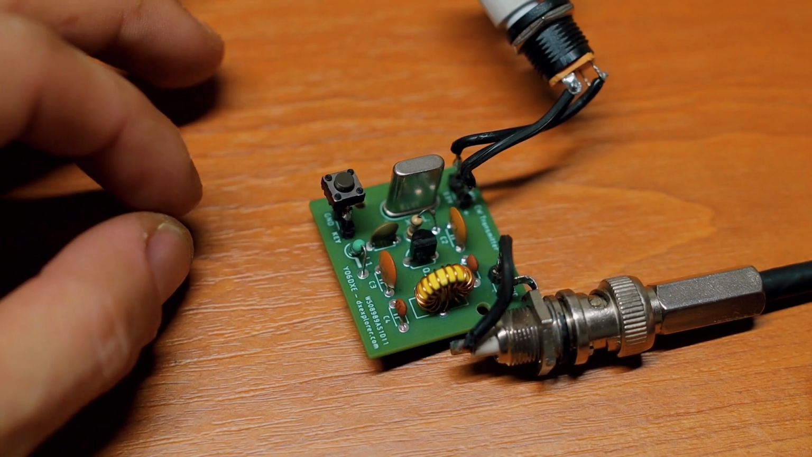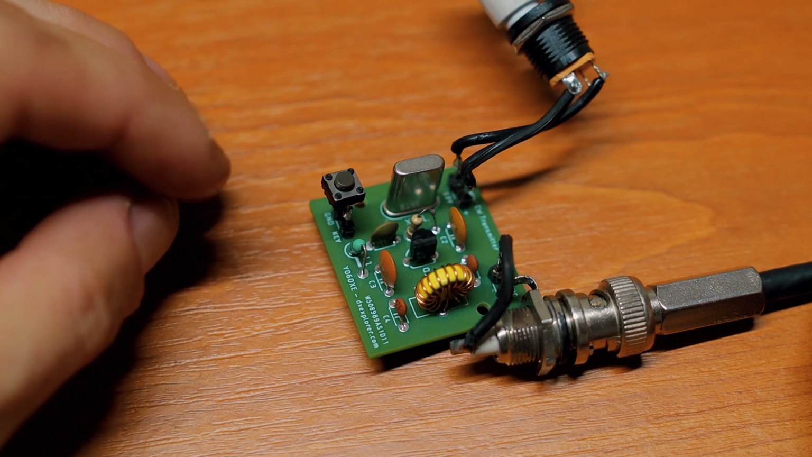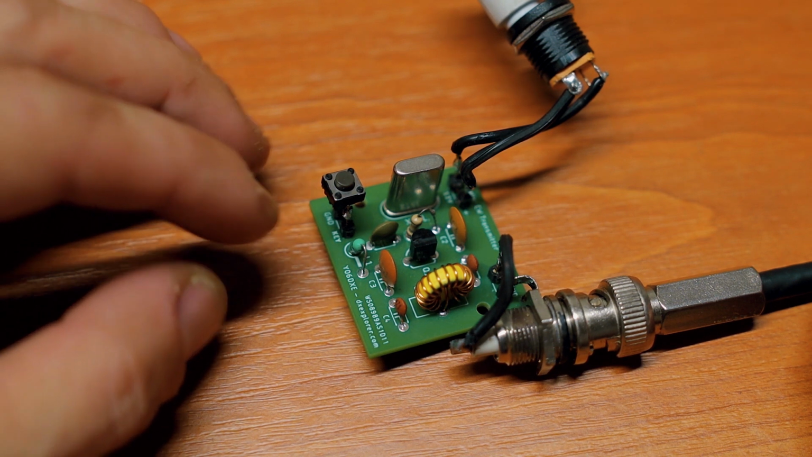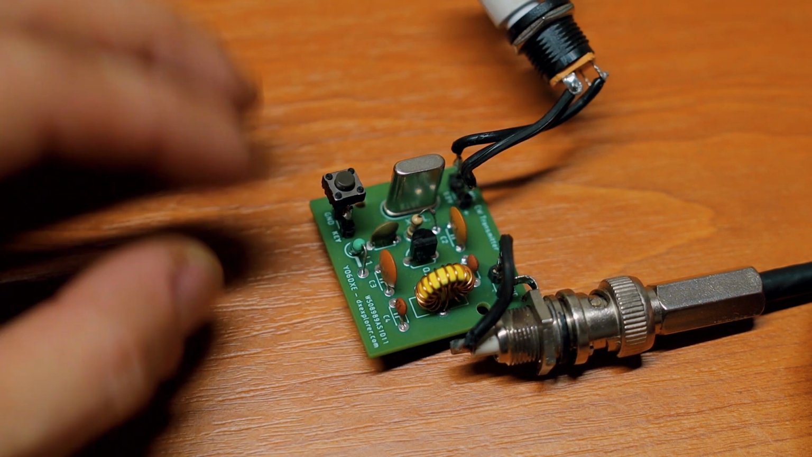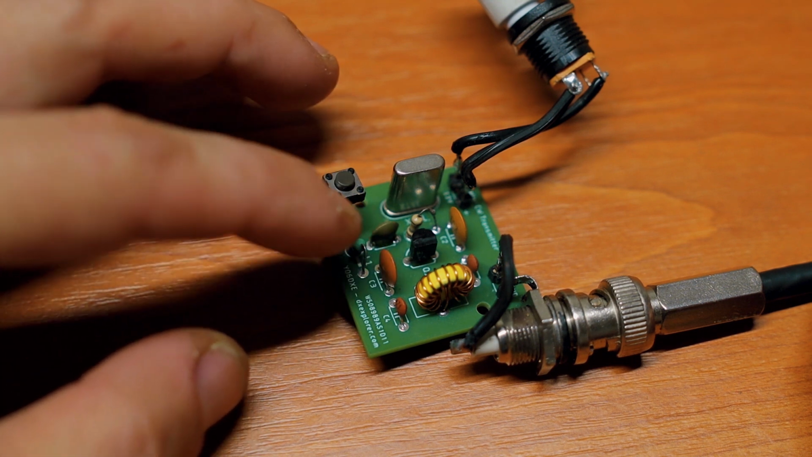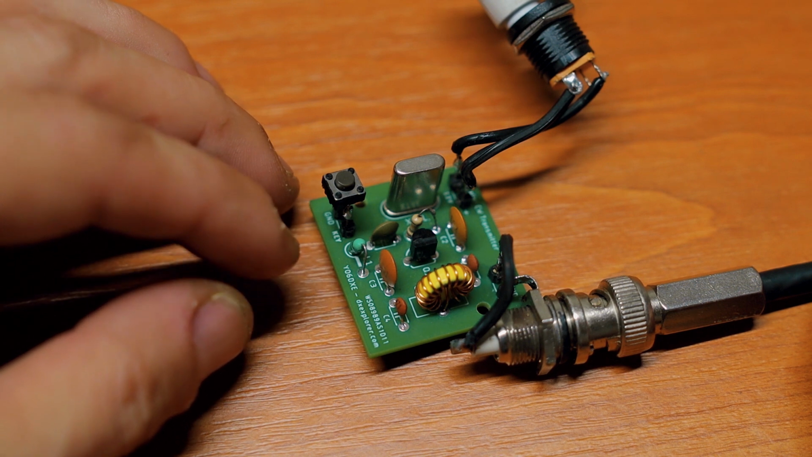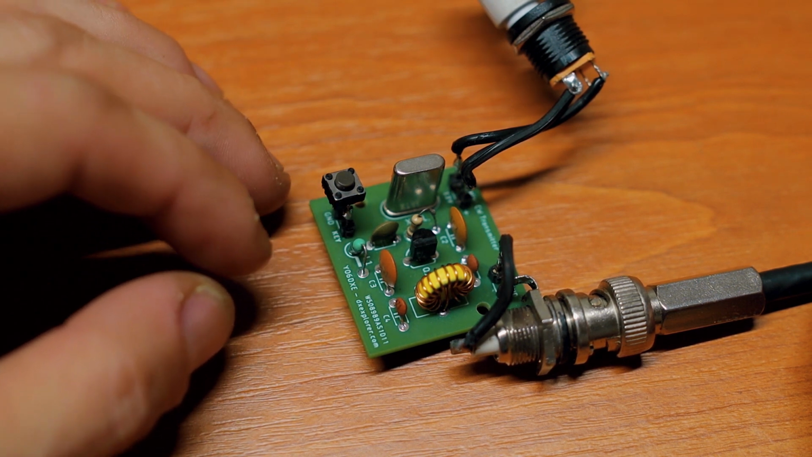Now this test is more practical than the one with the TrueSDX, just because over here I have the 700 milliwatts minimalist transmitter, and I know for a fact that by design this transistor should overheat a little bit, especially if I keep the key down, just because we're trying to get the maximum output power that this transistor is capable of, and we're somehow forcing the transistor a lot.